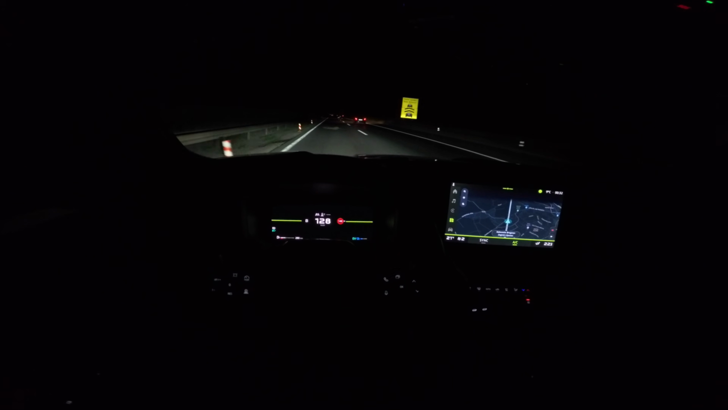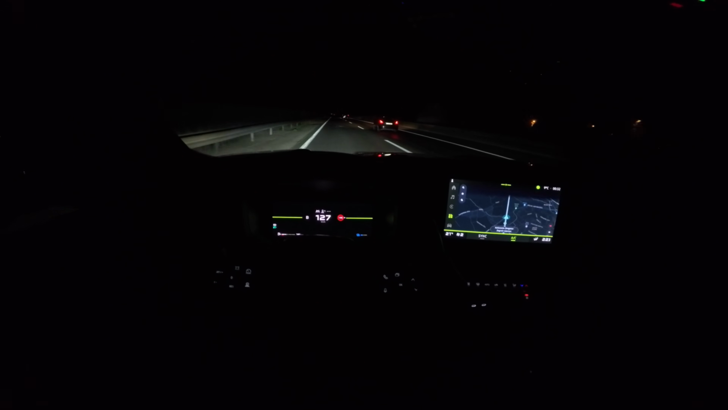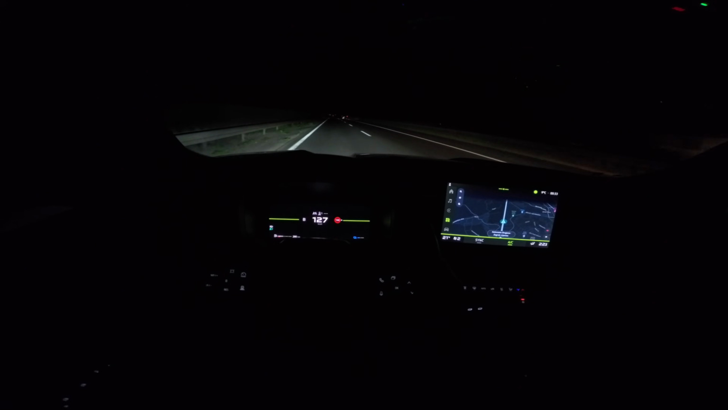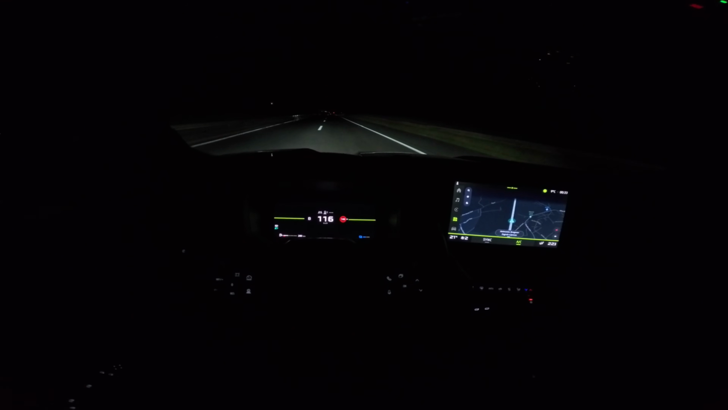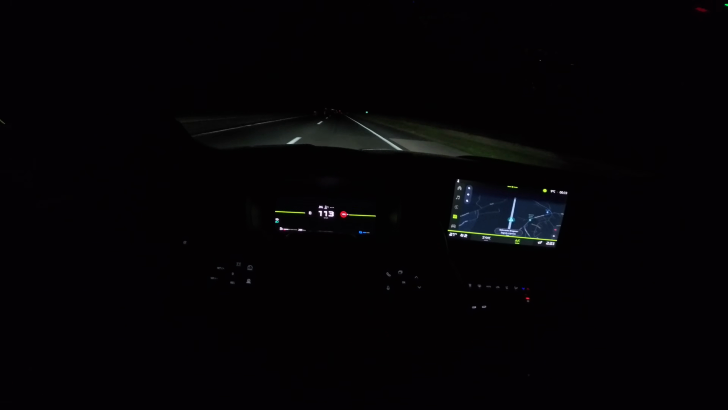So you can see here 130. It's some wind noise, you know. But if I drop my speed, it's getting better.